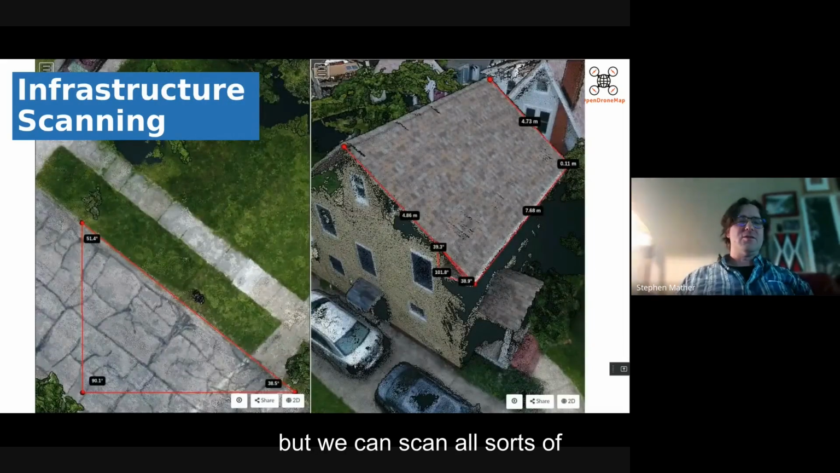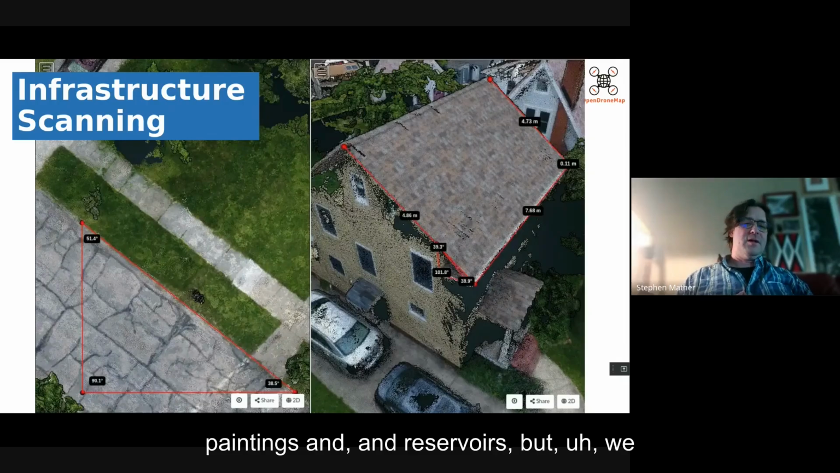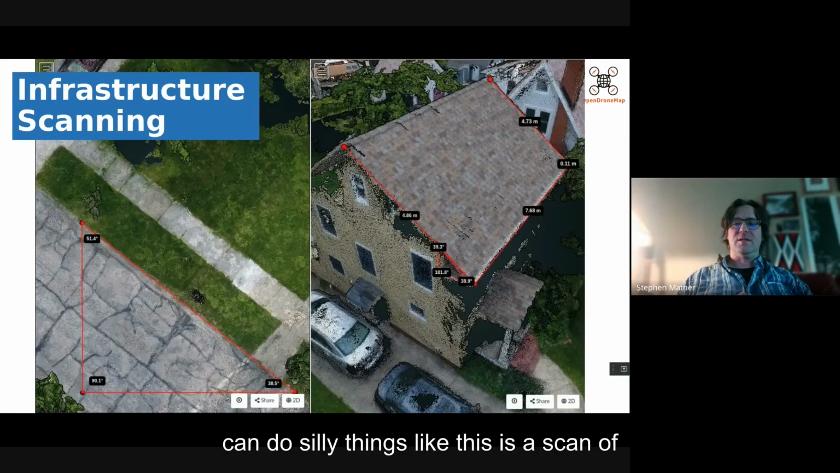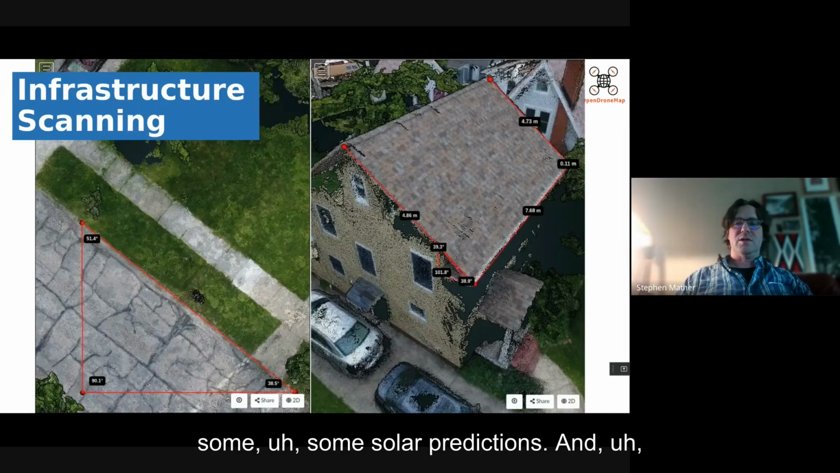But we can scan all sorts of infrastructure. So not only paintings and reservoirs, but we can do silly things like this is a scan of my house, and I used it to measure the angle of my roof, both relative to ground and relative to north, and use that to actually do some solar predictions.